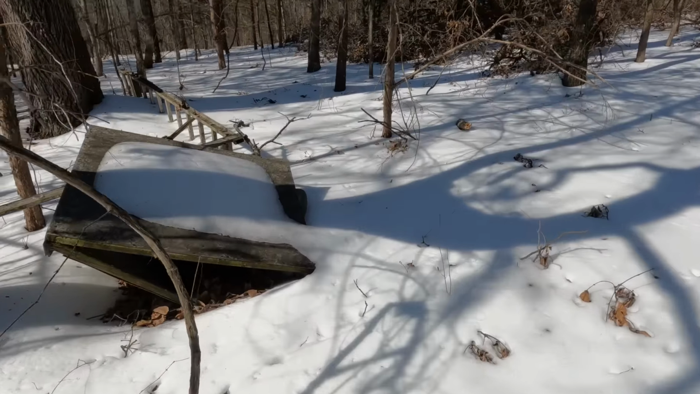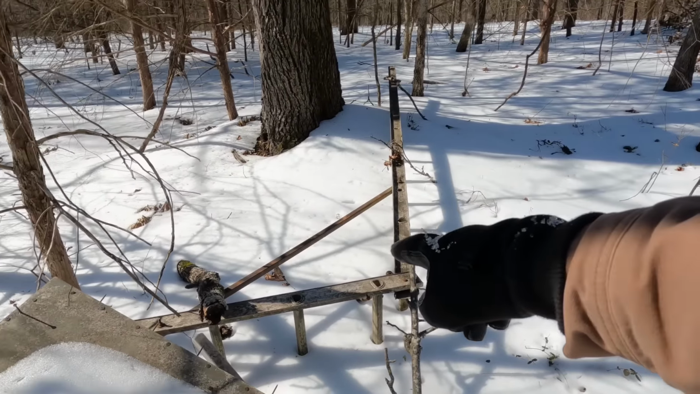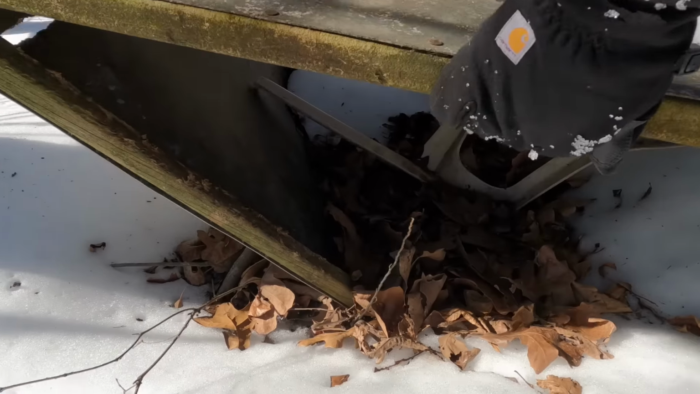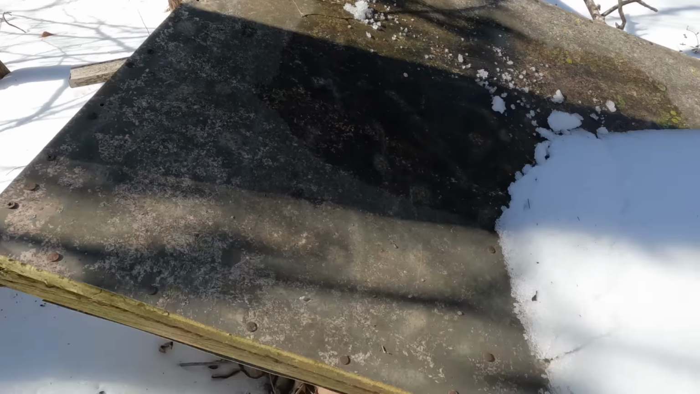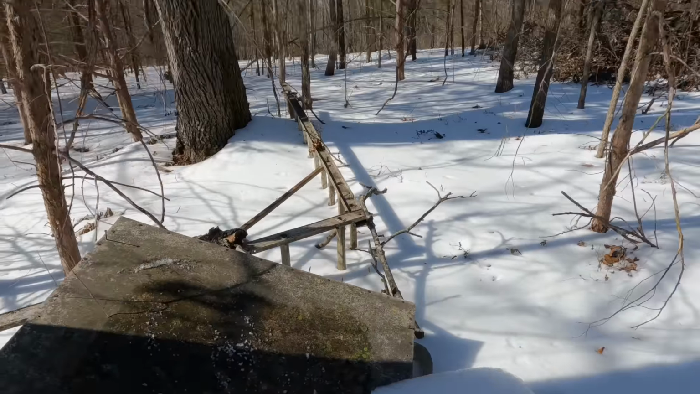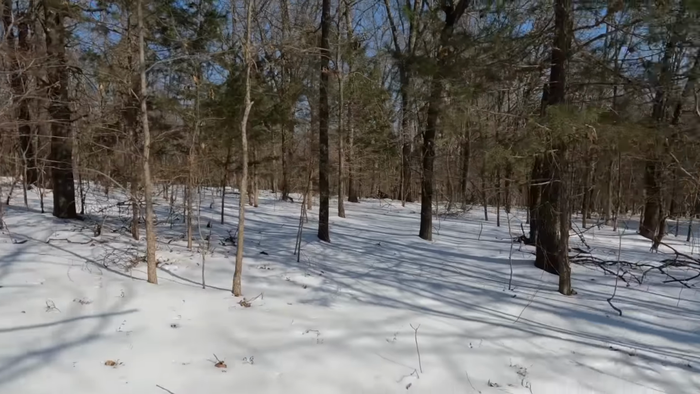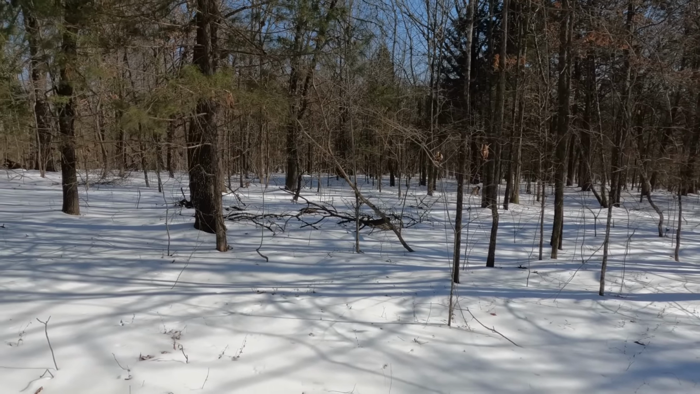When I bought the property, I found this old tree stand right here. It was a homemade ladder stand. Check this out. It had an aluminum ladder with this box, and it's actually pretty well made. Had camouflage, and they just had a plastic chair inside of it. Had it up against this big tree. But this is a real good spot right here. Real good. I bet they took a lot of deer here.